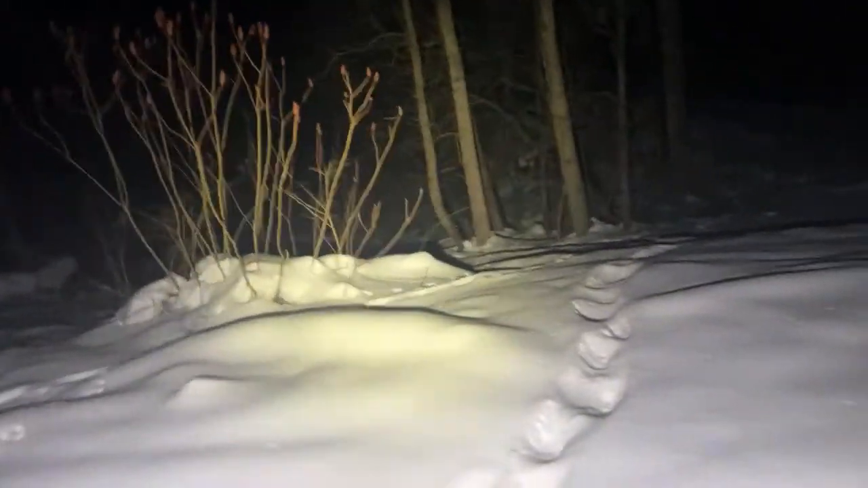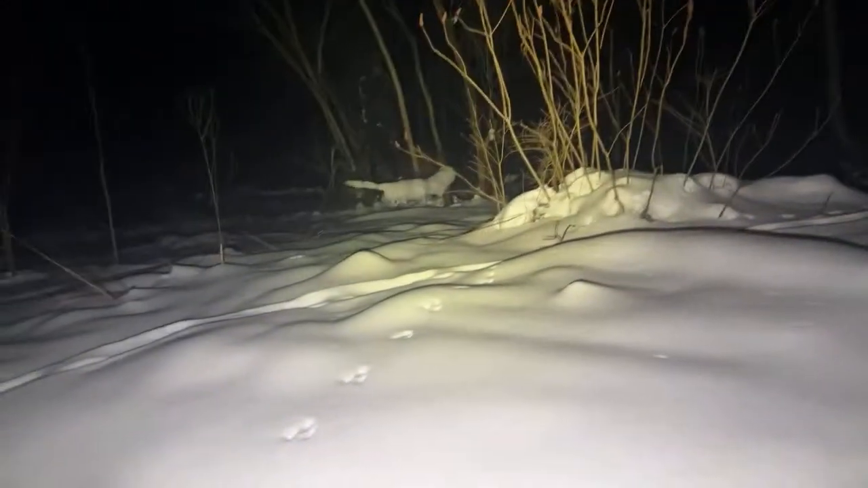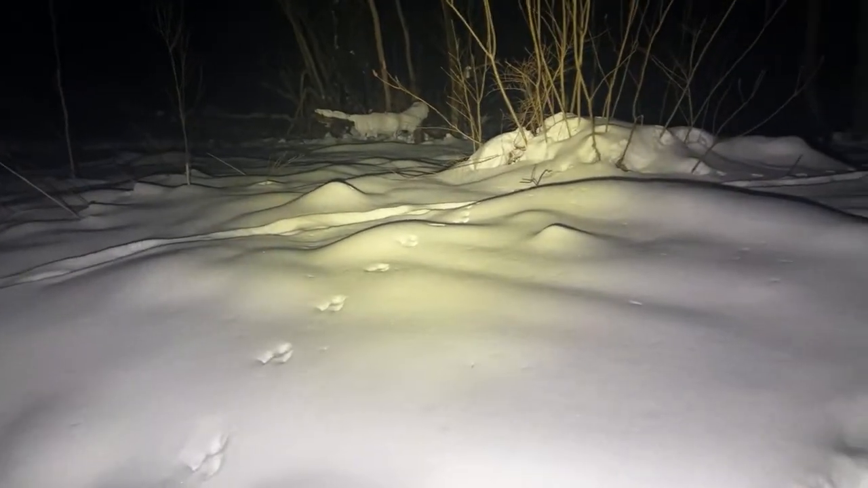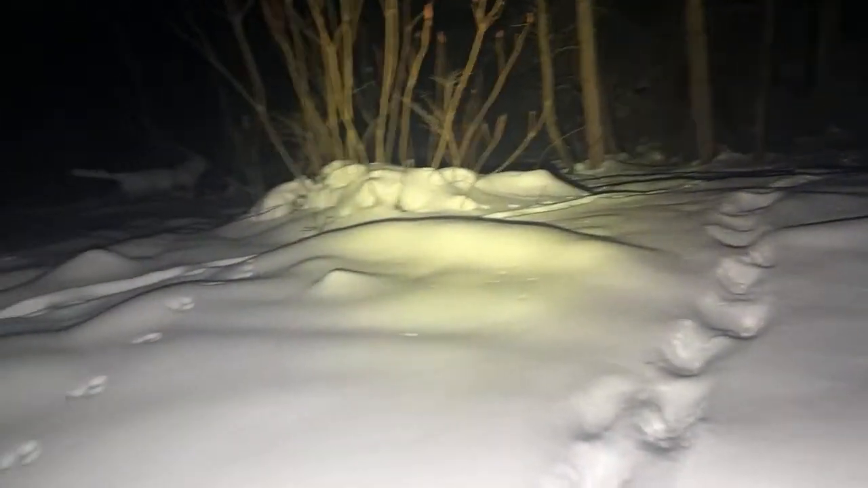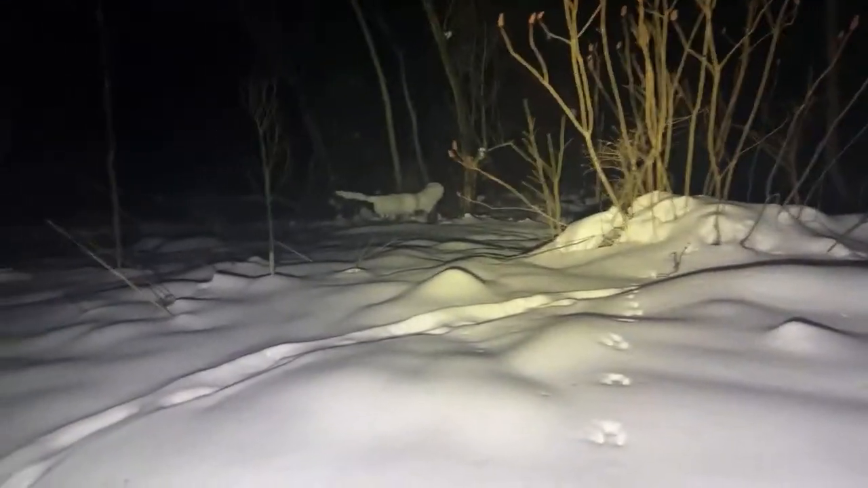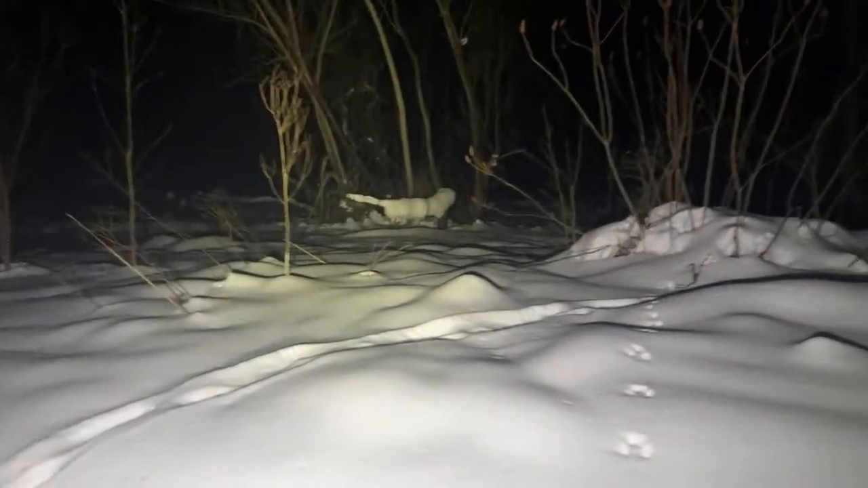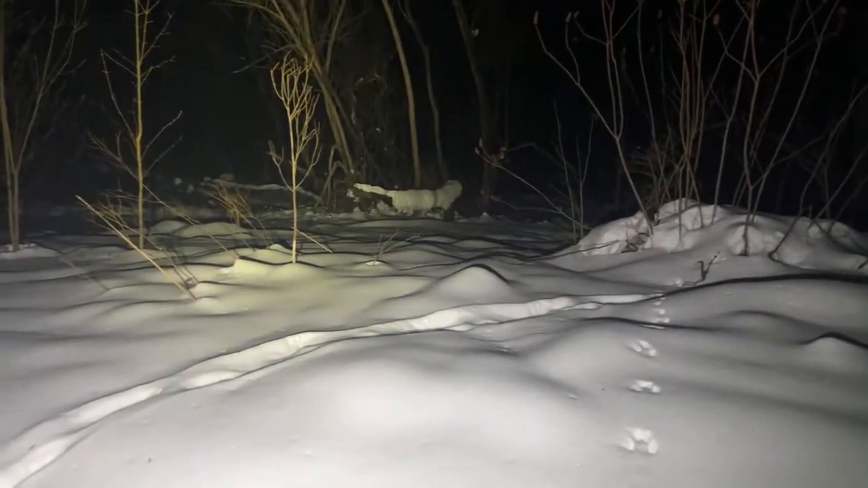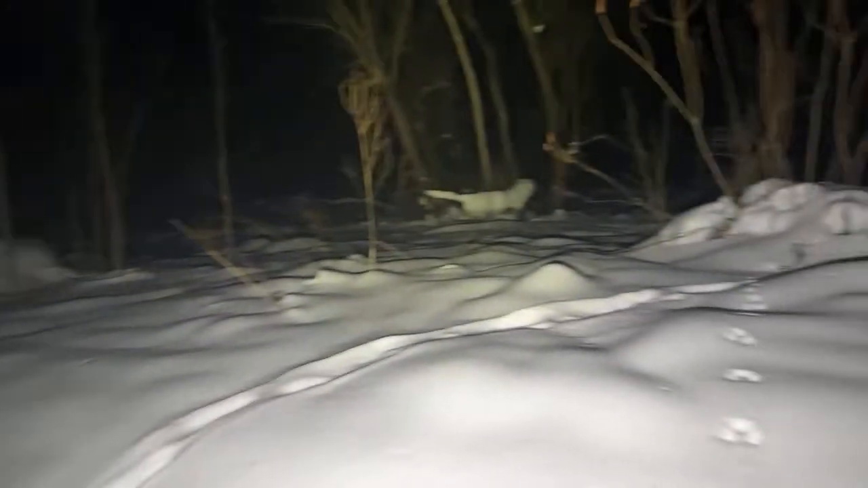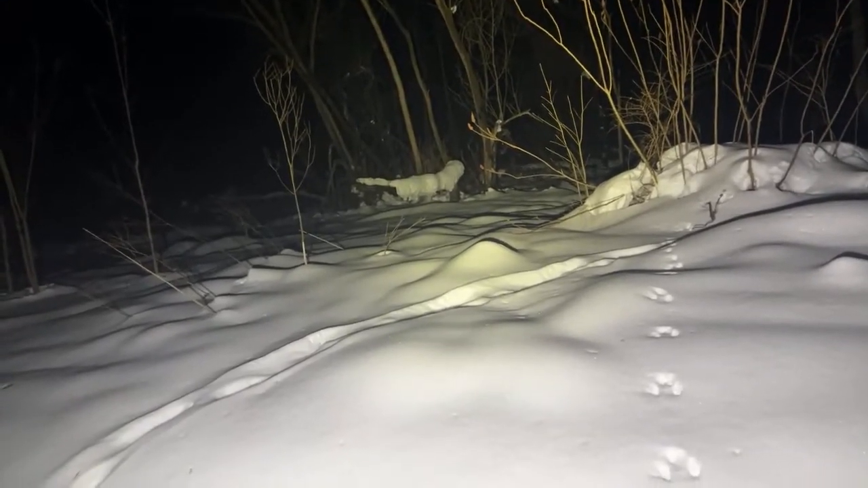Left 20 feet. Okay. Right this way. Let me move back a little bit. I can see some animal tracks, but I am hoping that if there's something out there, I'm not sure.